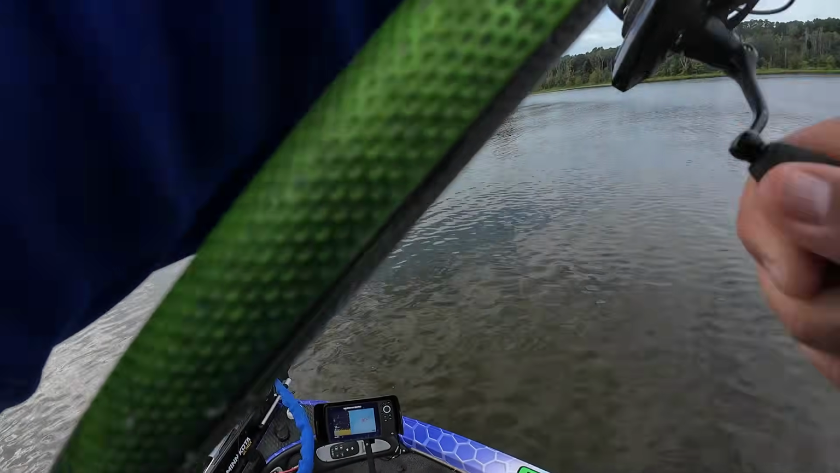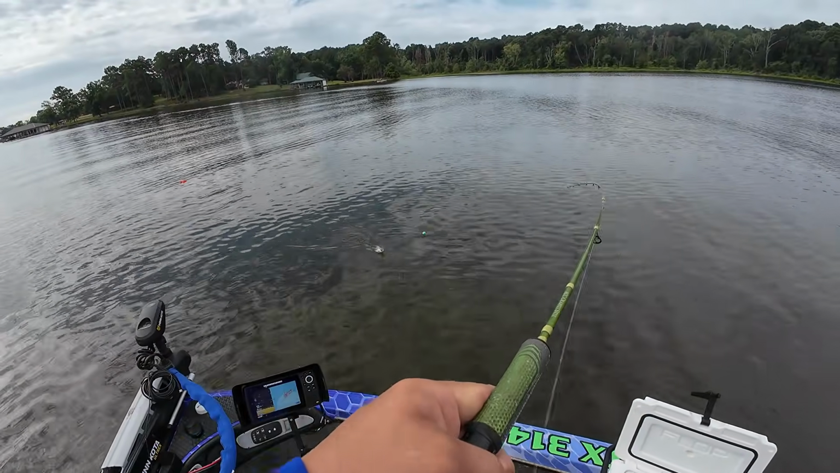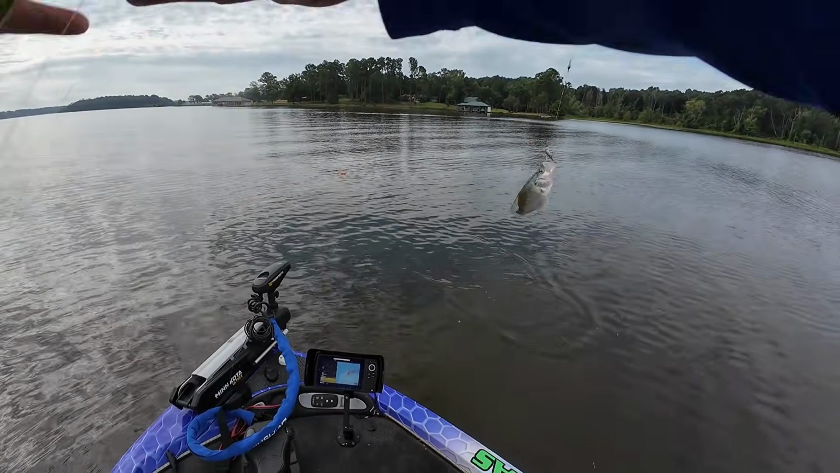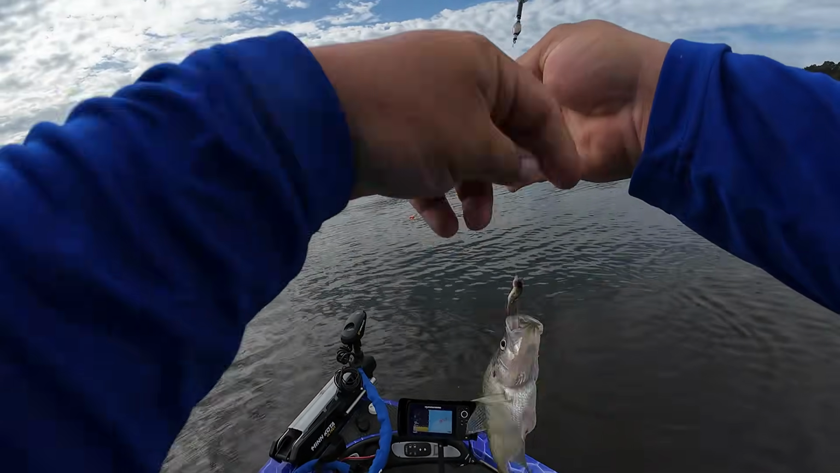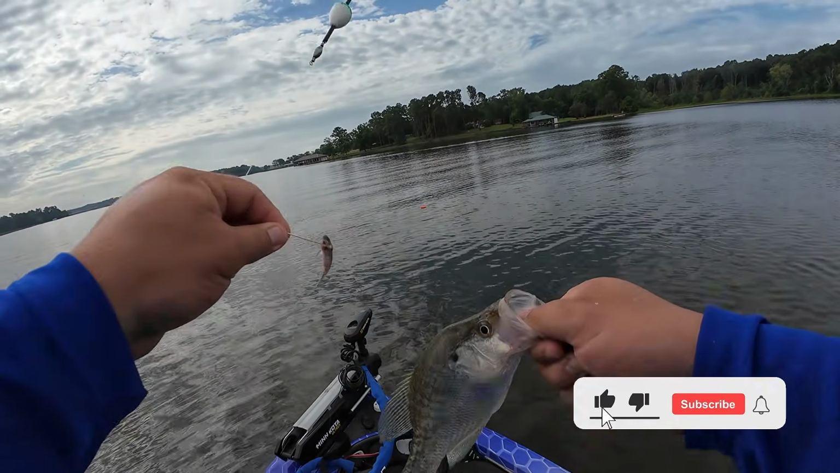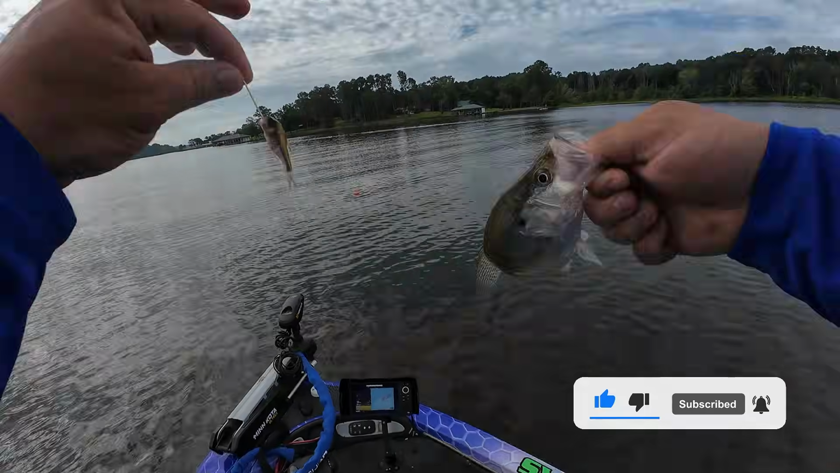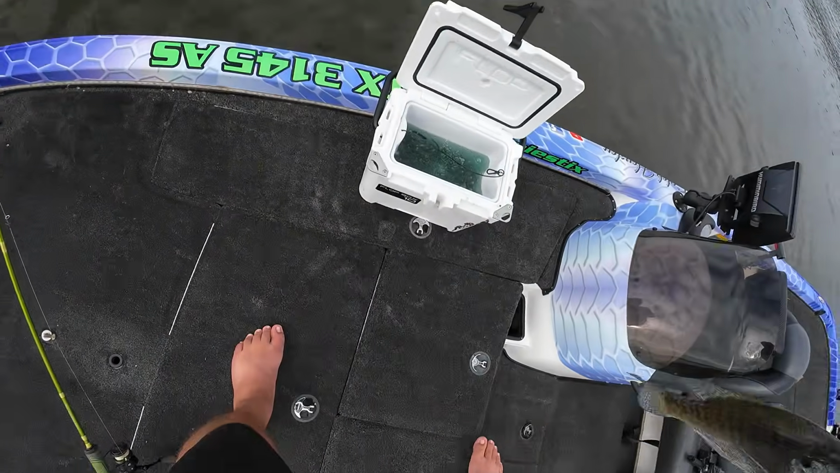Oh gosh, what is that? Did we catch one? Hey guys, look at there. Keeper white crappie off the pile. Caught this fish 10 foot deep. That is a little keeper. Probably right at 10.